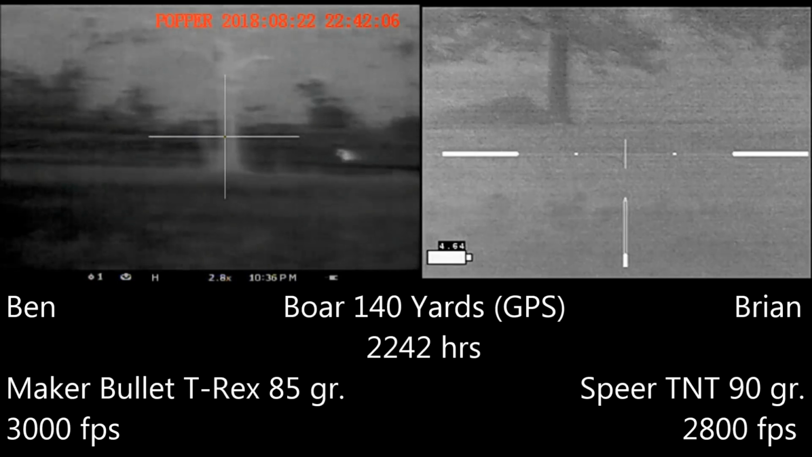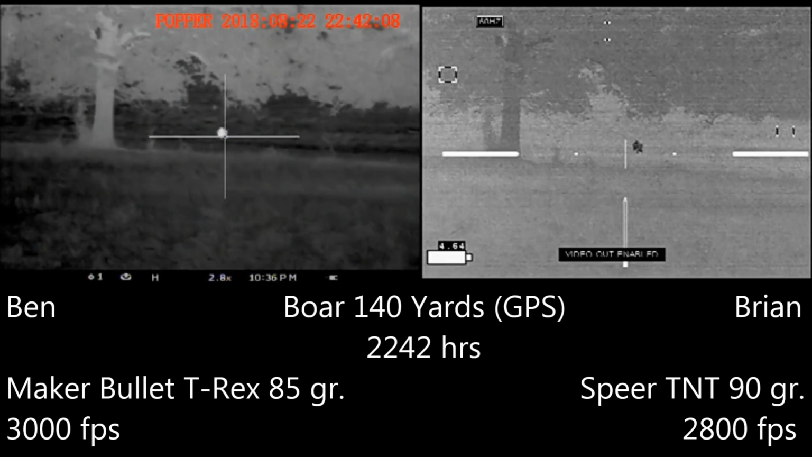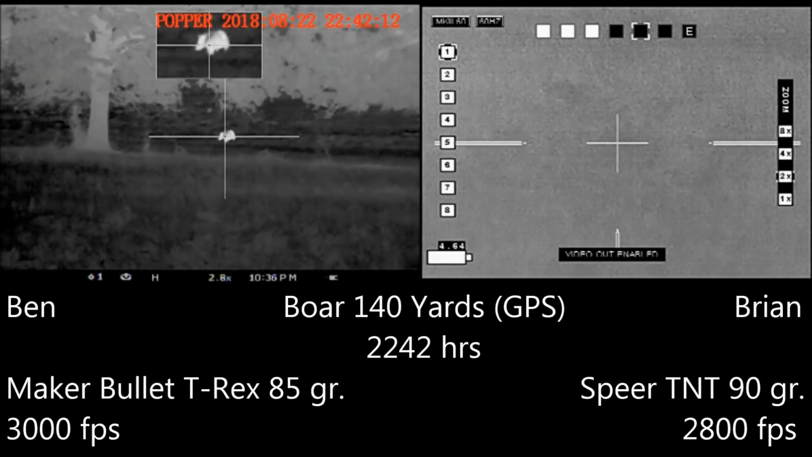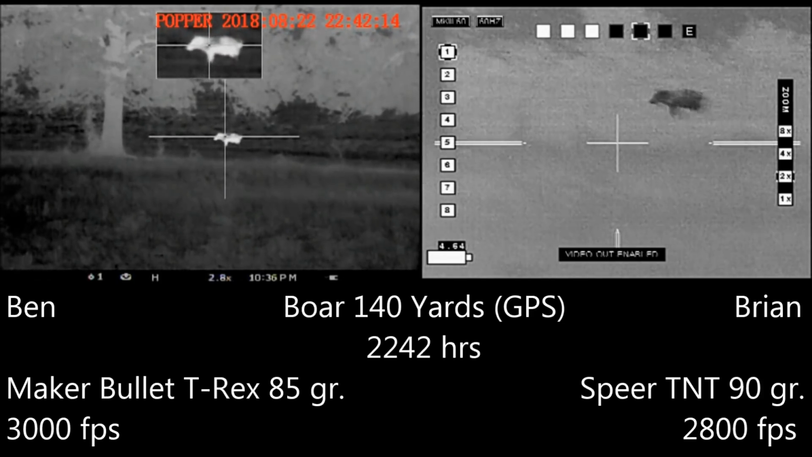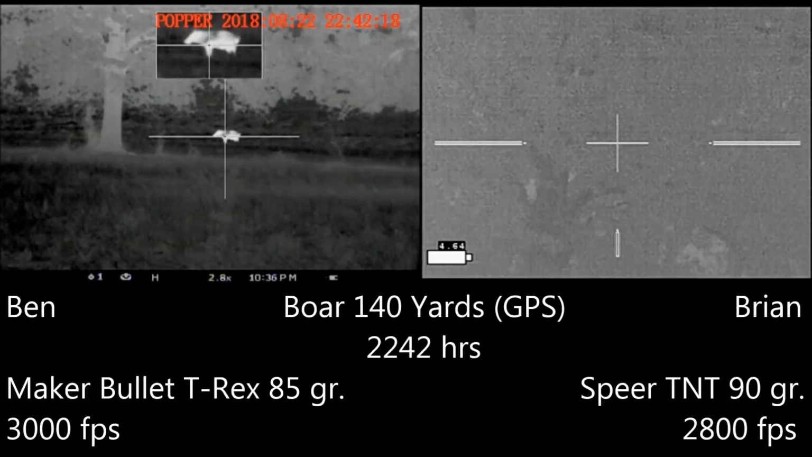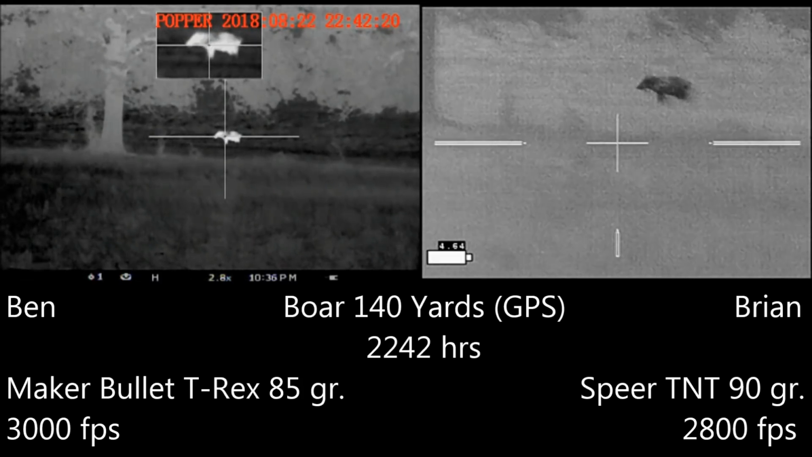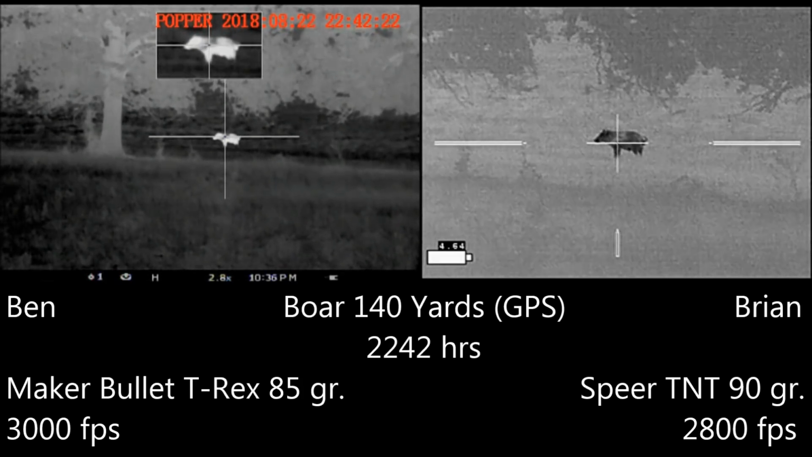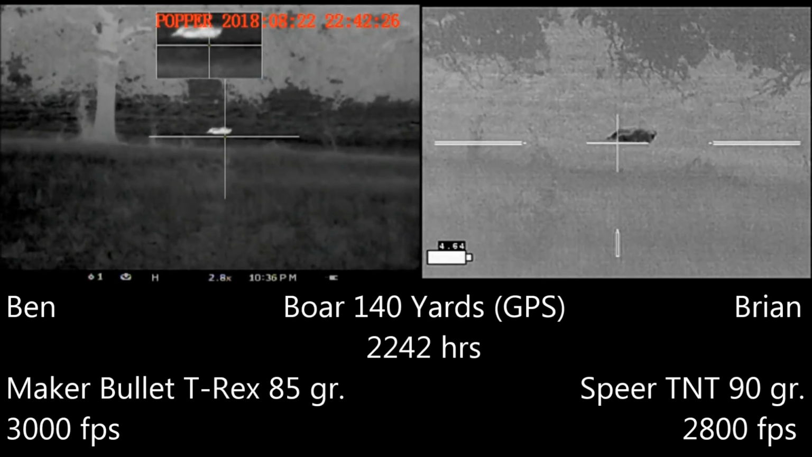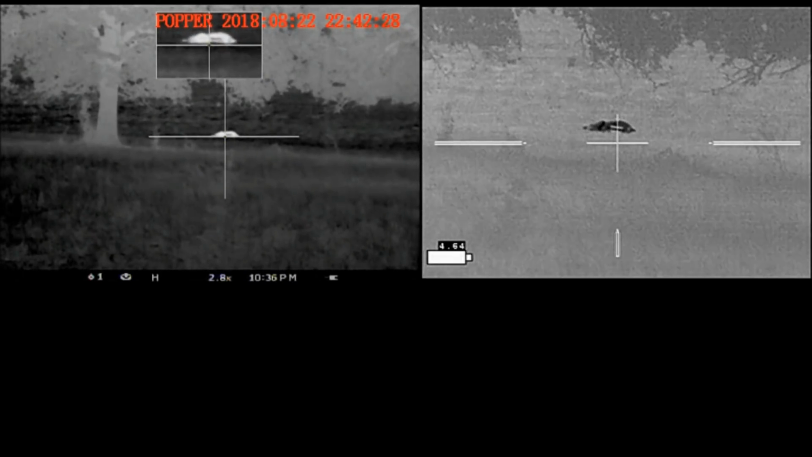Here we are upwind, spotted the hog. It looks like it's moving away from us. I told Ben we need to get set up and try to shoot. He's good with the shot. I'm trying to set up apparently in a hole and having trouble getting my sticks in the right position. Finally things get squared away. 3, 2, 1. And he goes down at 140 yards.